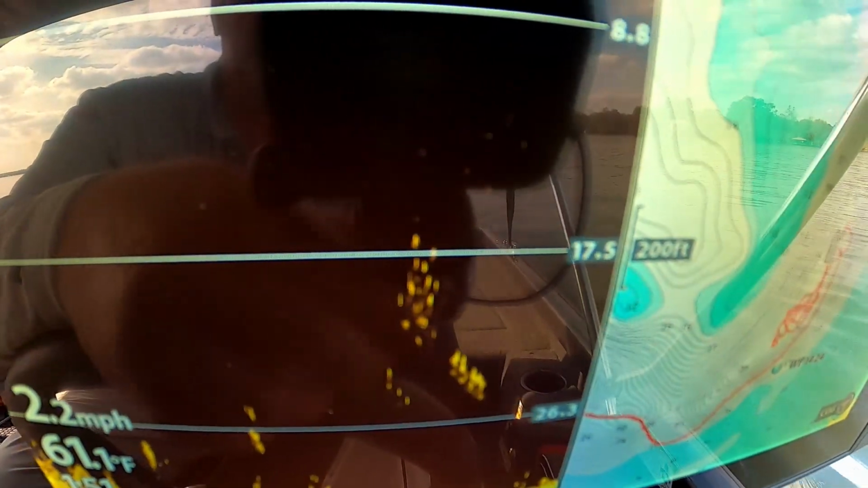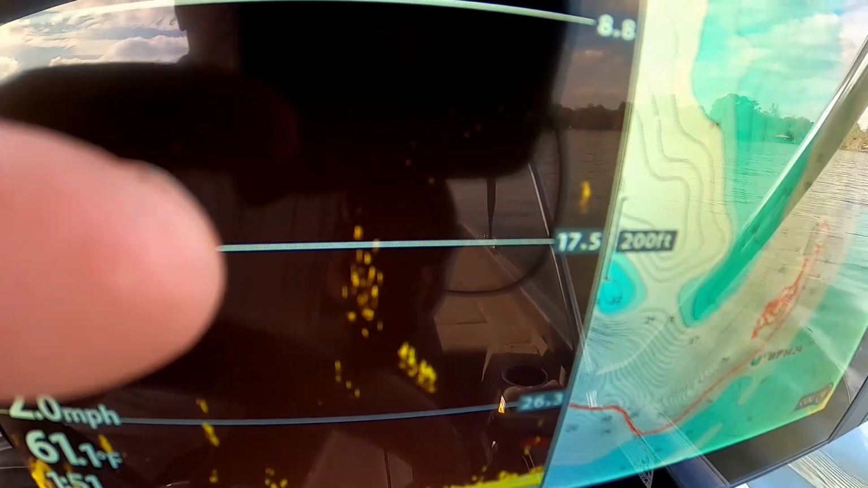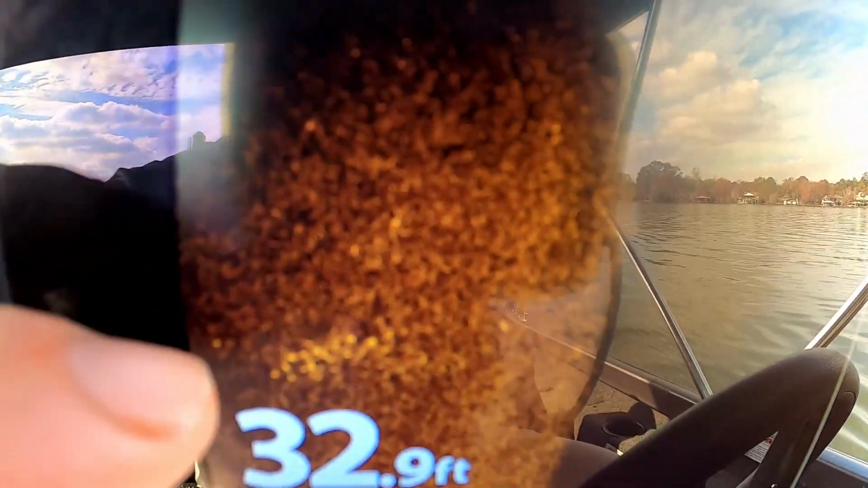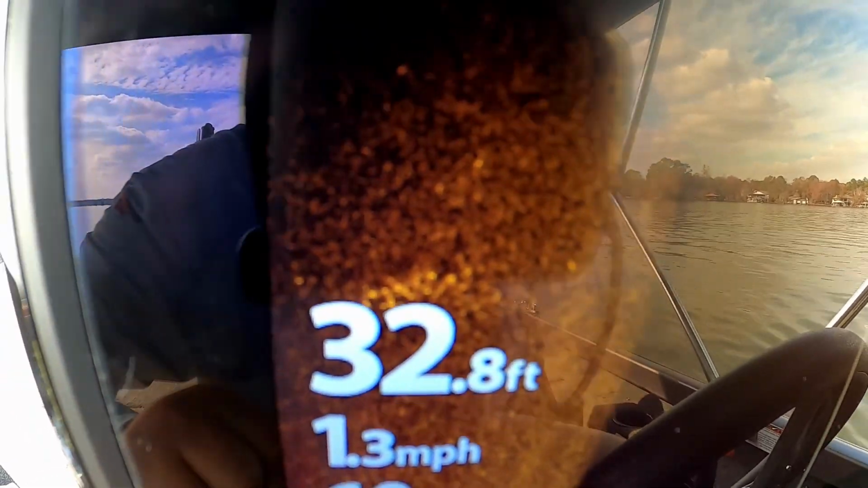That's a school of crappie. See them on the down scan too right here. See them suspended about 17 to 20 feet deep. That's what I'm looking for. So I am just going around. Sorry guys, the glare is really bad. There's another school of them right here. You can see them right here, right there, just about to go hit the numbers.